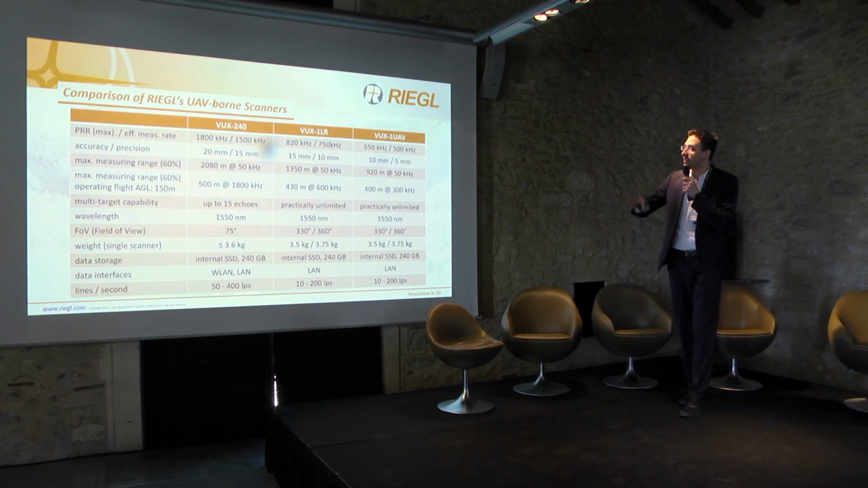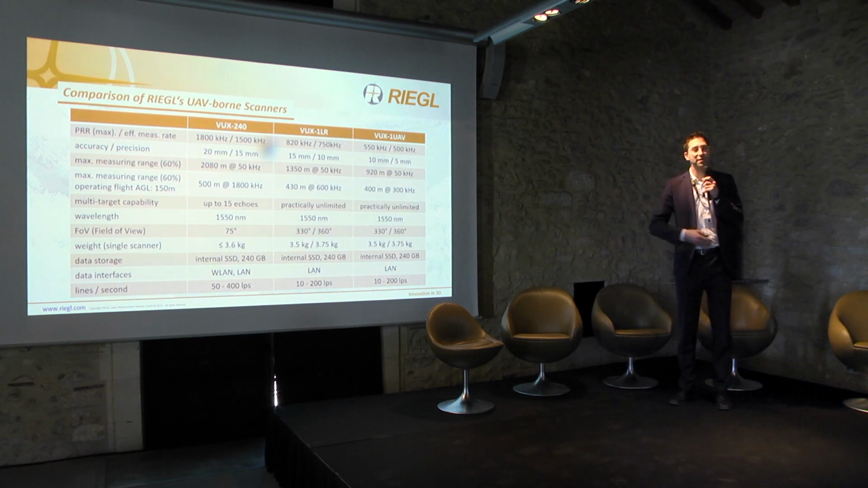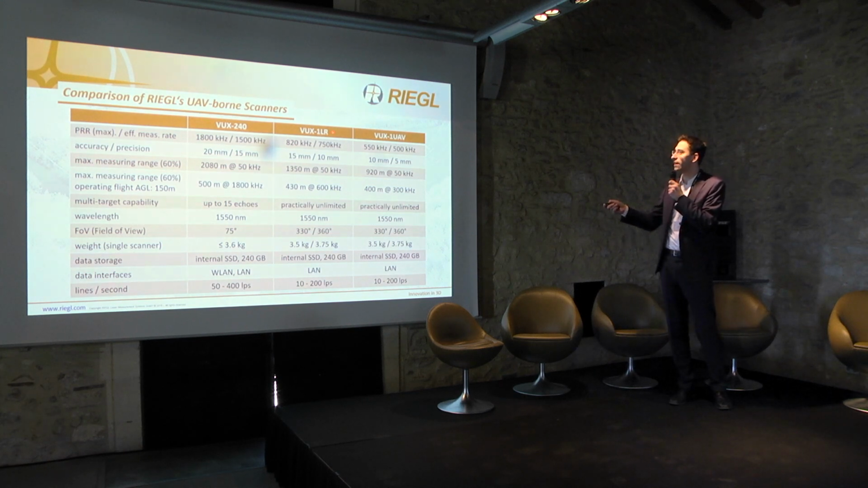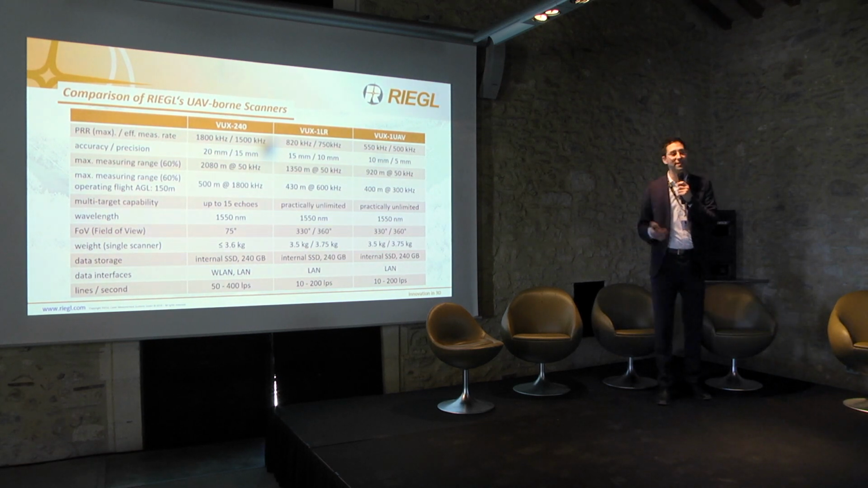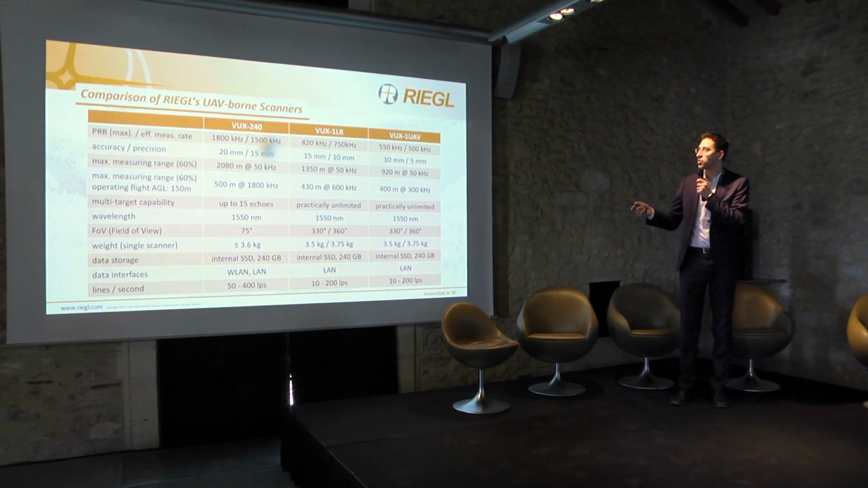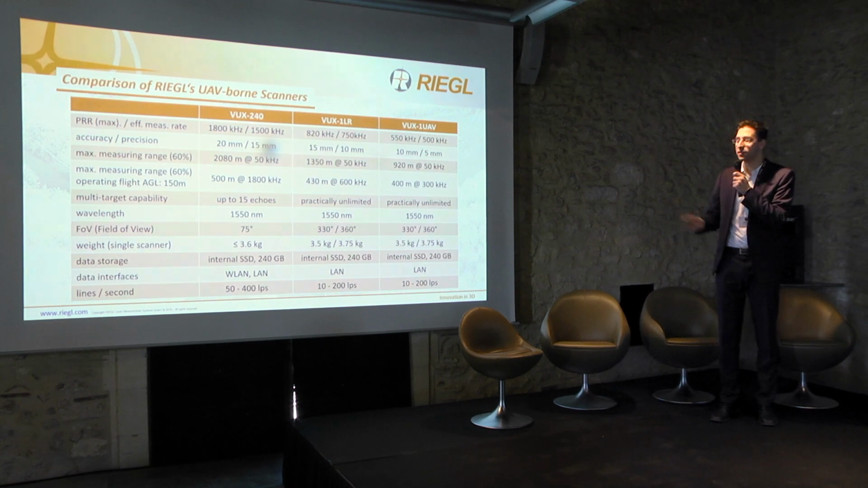If we put the higher end series in comparison, the VUX-240 and the long range, we do offer a series from the VUX-1 LR and the VUX-1 UAV. The sensors themselves look exactly the same, but of course they differ, especially in pulse repetition rate, and also in terms of accuracy.